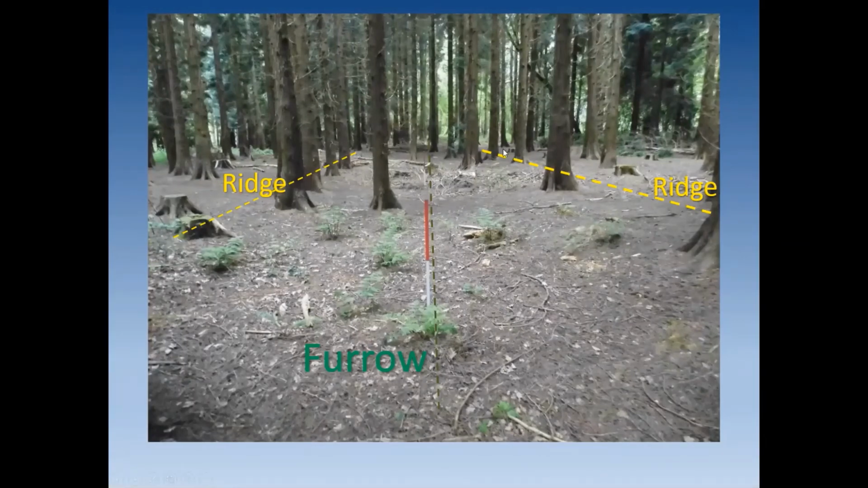Now, I know when I've given this talk before that I can't really see your faces, but no one's particularly believed me. So I went back on Sunday and thought I'm going to go and re-find that ridge and furrow because I believe it. And here's a shot from Sunday in the same area.